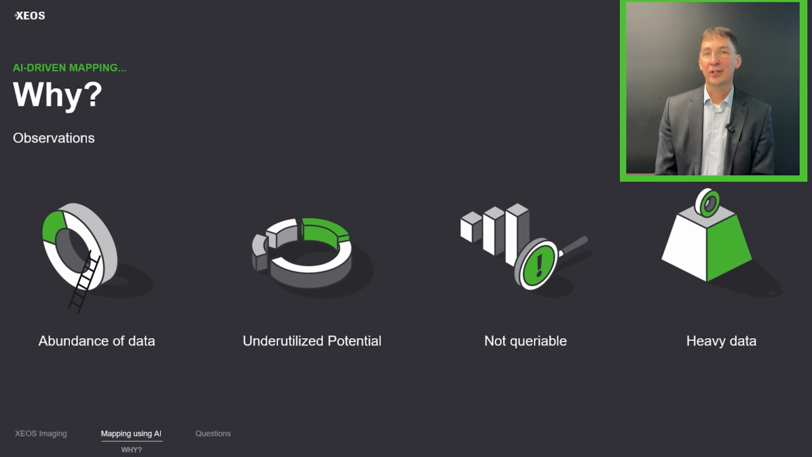Why do we use artificial intelligence, and what can it bring to us? First of all, our observation over the years is that there's a lot of data on the market, but a small portion of that data is used by our clients. For example, with Lidar, people are extracting digital terrain models, but more than that, there's a lot of information that is not extracted.